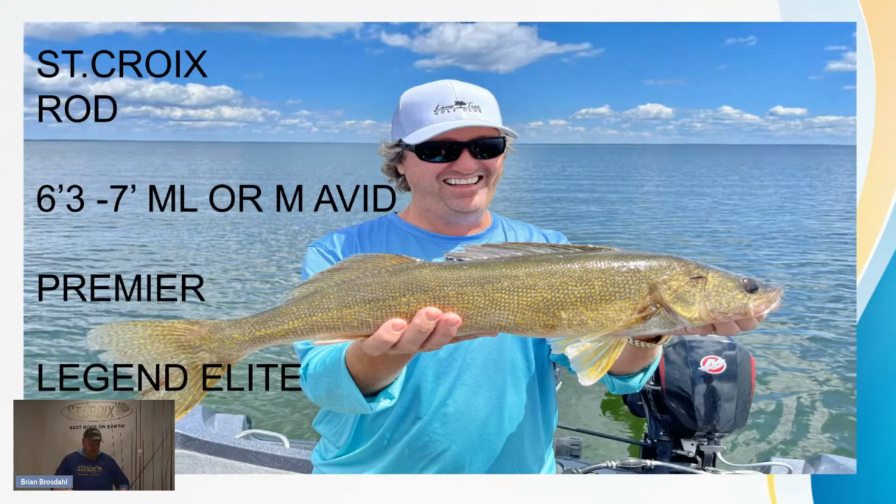I like to use a St. Croix 6'3" or 7 foot, in a medium light. You could use Avids, you could use Premier, you can use Legend Elite or Tournament. It just depends on you. It's like using a sports car to go out looking for grouse or deer trails. You don't want to take a car that you get stuck with. You want to take a truck.